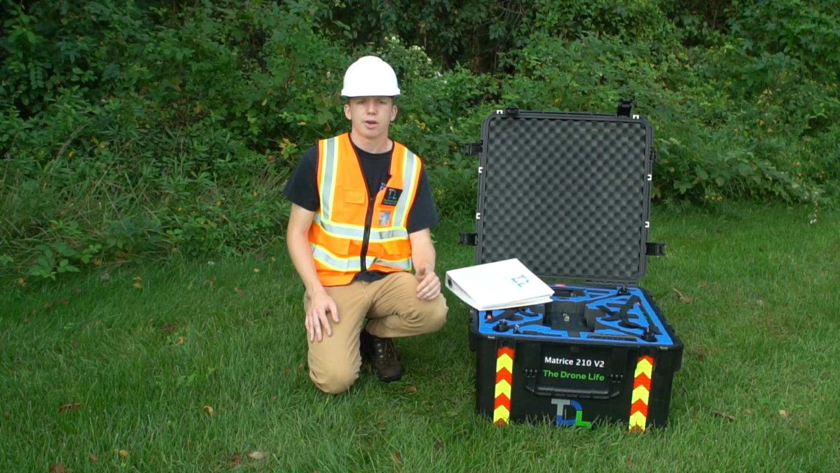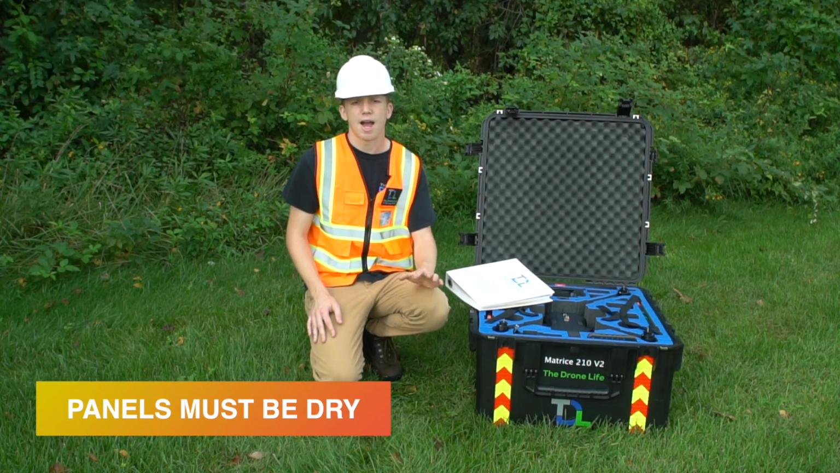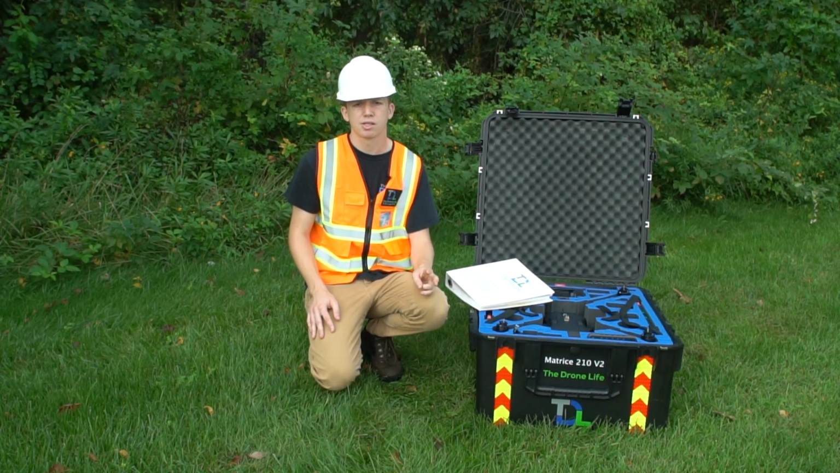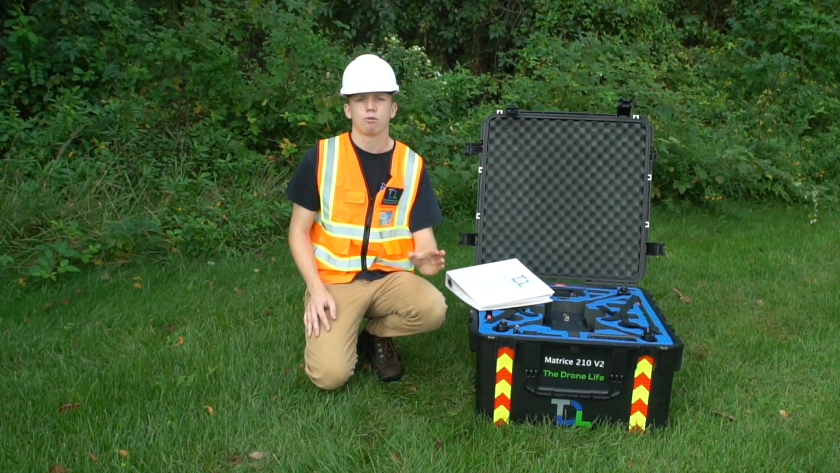There are a few more weather factors that we do have to talk about. The next one is that there can't be any recent rain. The panels have to be dry. So there can't be any dew on the panels, there can't be snow on the panels. The panels must be completely dry for the inspection.